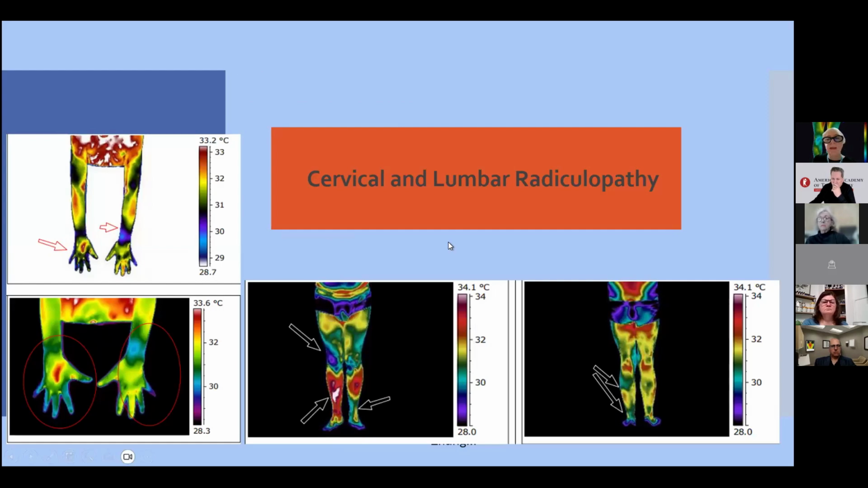In cervical and lumbar radiculopathies, we can see very clearly, even without measuring the thermal difference between the segments, the different colors in a color scale like this. And what happens with the segment when we have a radiculopathy? We have a reflex, and you can see this in the infrared image because we have changes in thermoregulation.